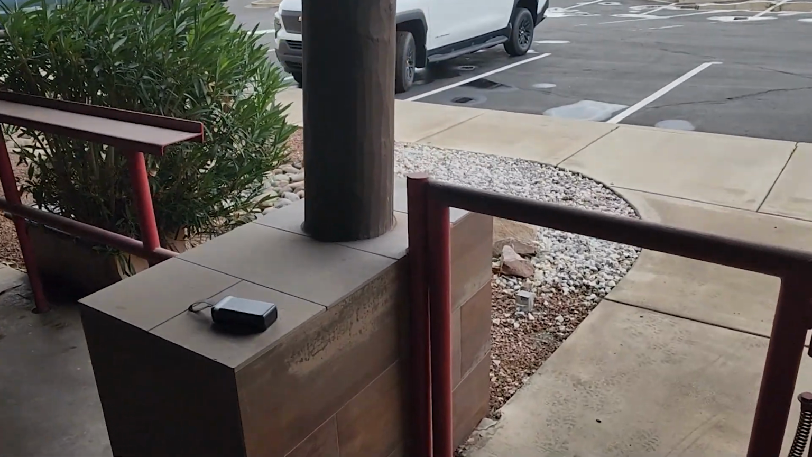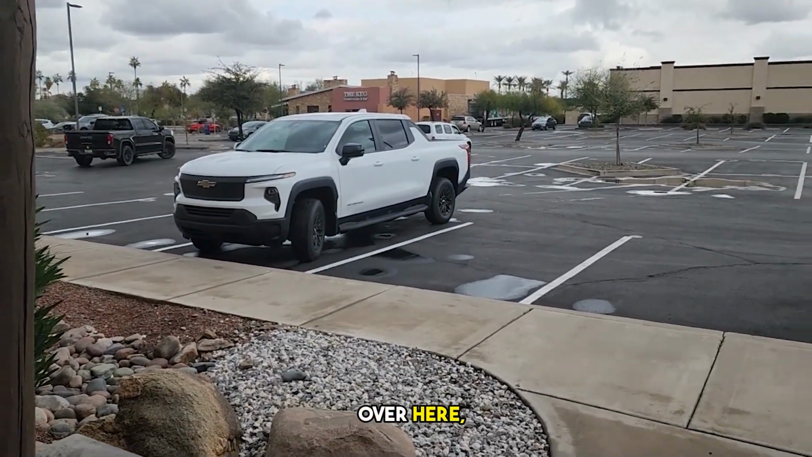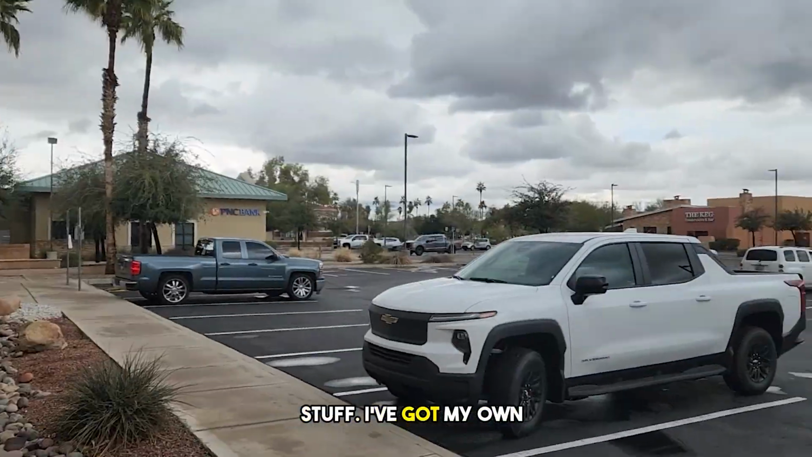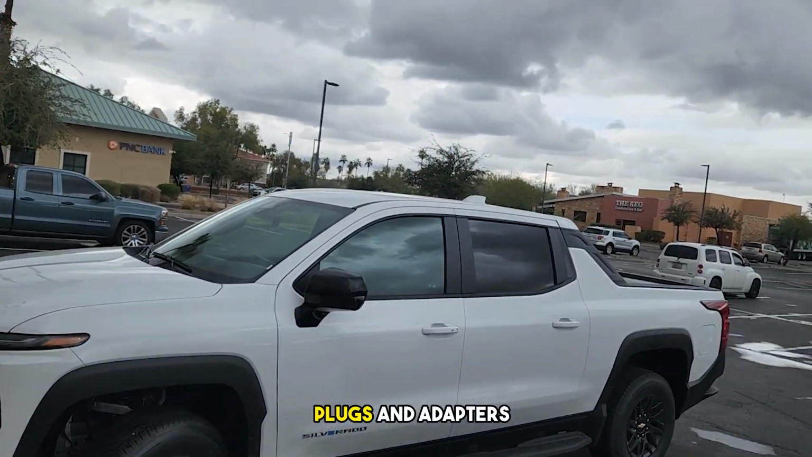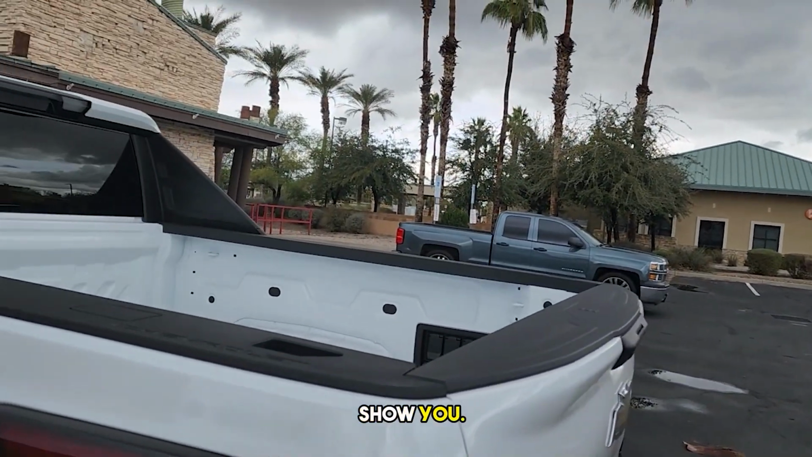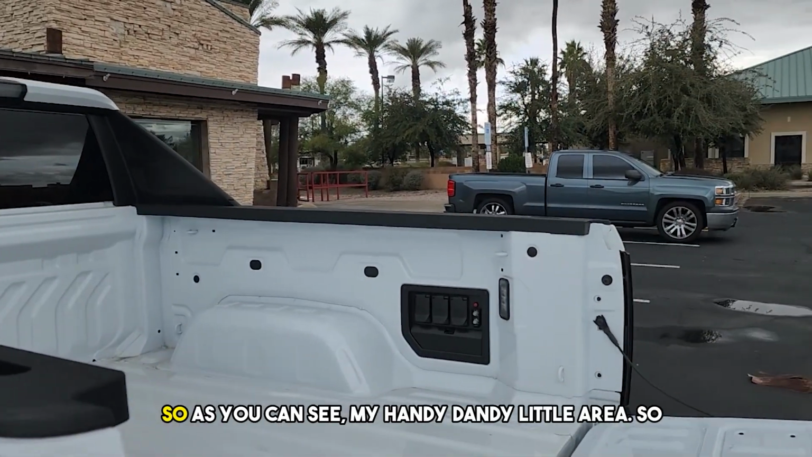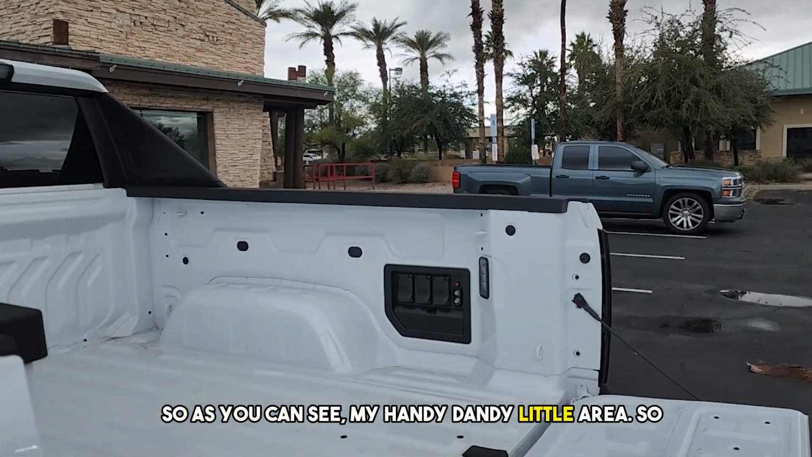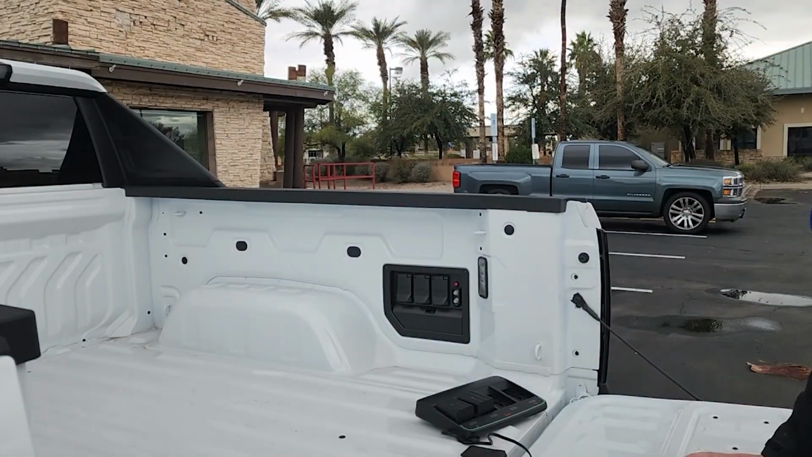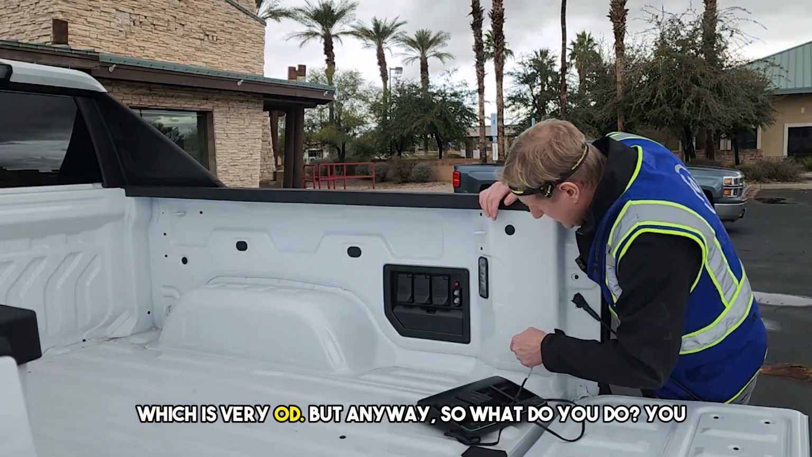Okay, so I've got this battery on 4 wheels over here, which comes in very handy when you need to charge stuff. I've got my own plugs and adapters in the back. I'll show you. Okay, so as you can see, my handy dandy little area. So typically what I do is I plug in right here. Unfortunately, it's raining off and on today in Phoenix, which is very odd. But anyway, so what do we do?